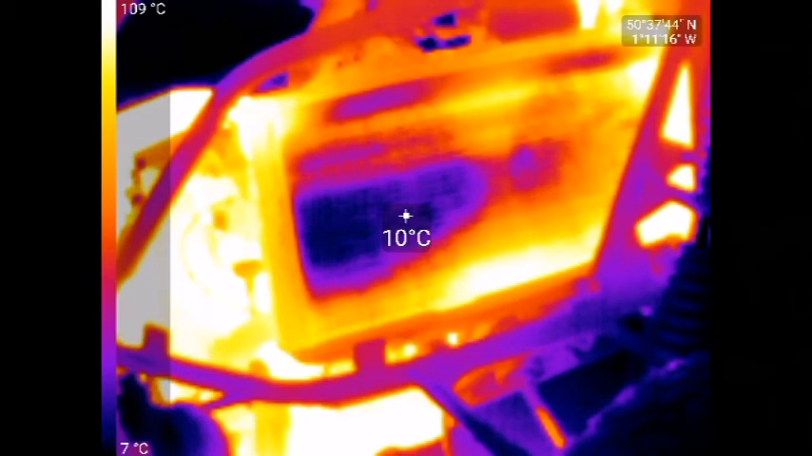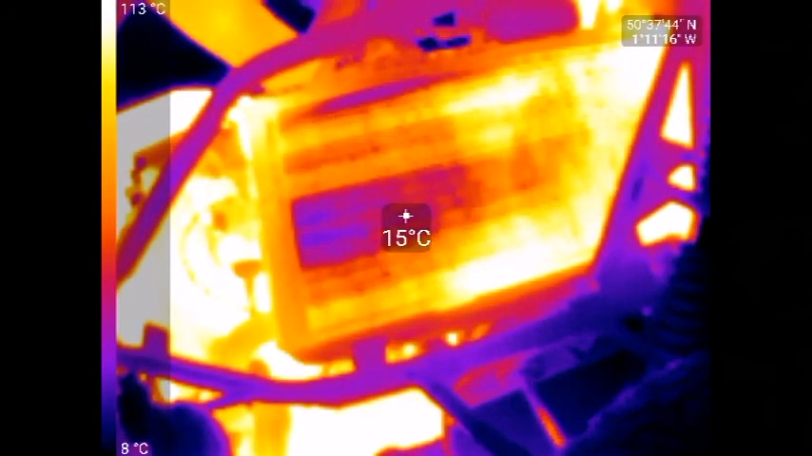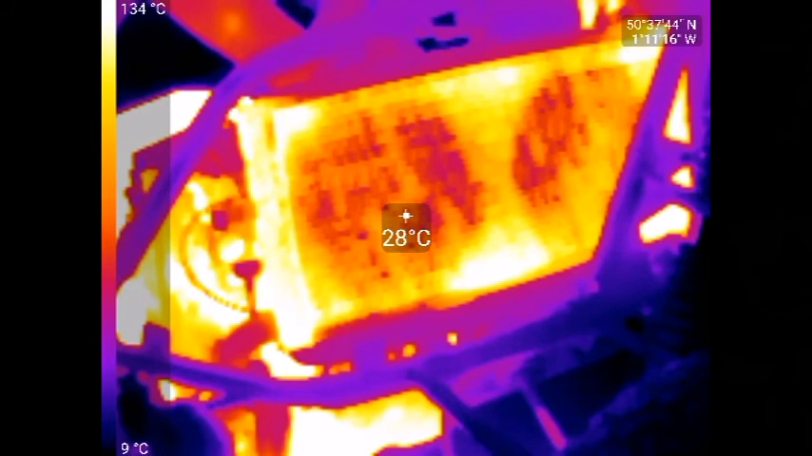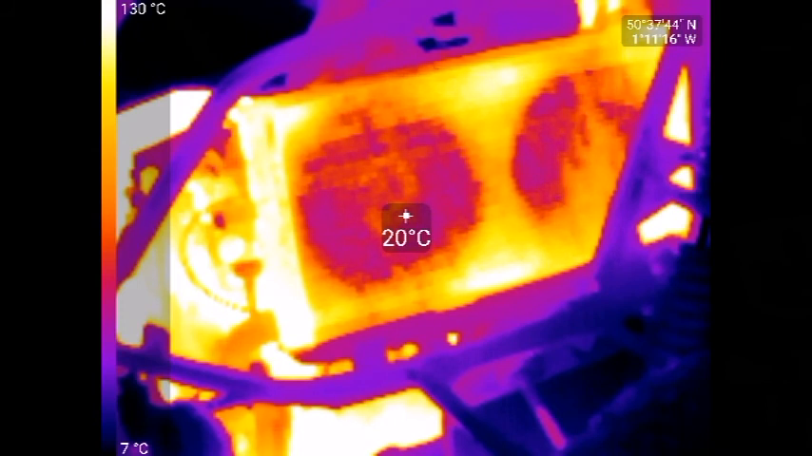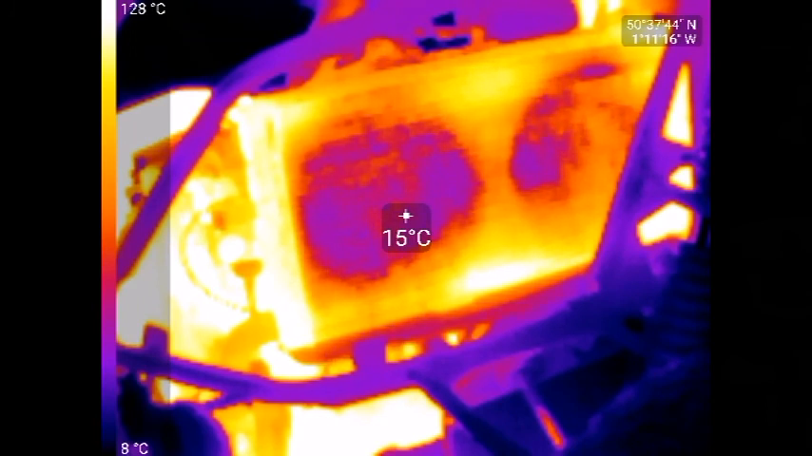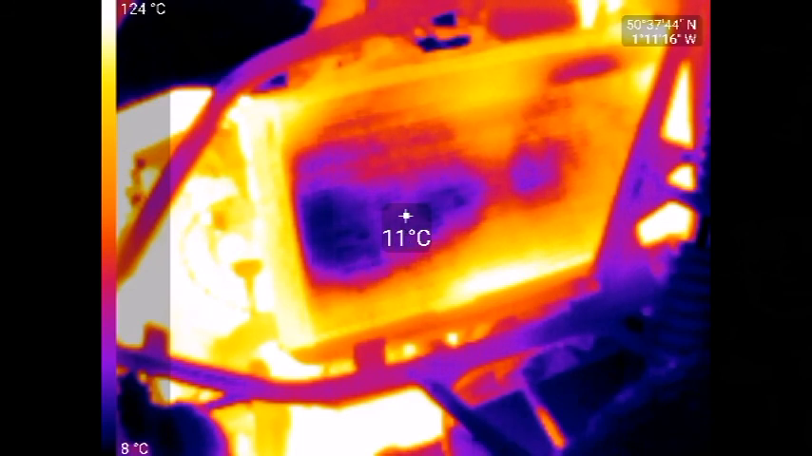So let's give the engine a blip, see what the... oh yeah. See this change in temperature there as the water obviously flowed through quicker. And the cold's building back up again. Well, that's going to be our reference point for the moment.